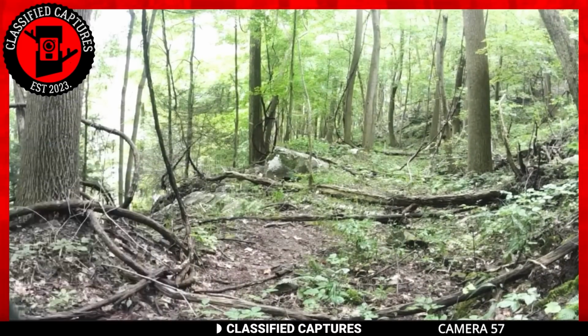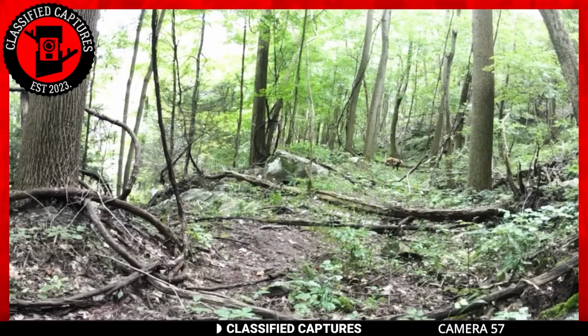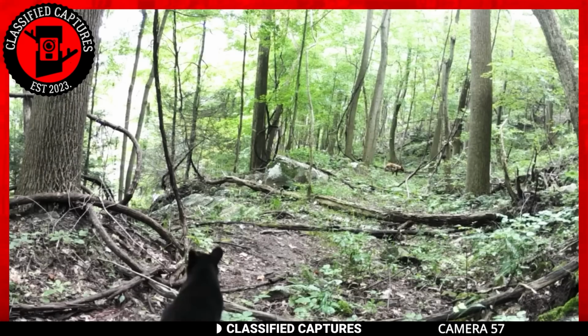Despite its efforts, the black bear is unable to dislodge the camera from the tree or cause any damage to it. Finally accepting its defeat, the bear quickly retreats into the vast surrounding area, possibly in shame.